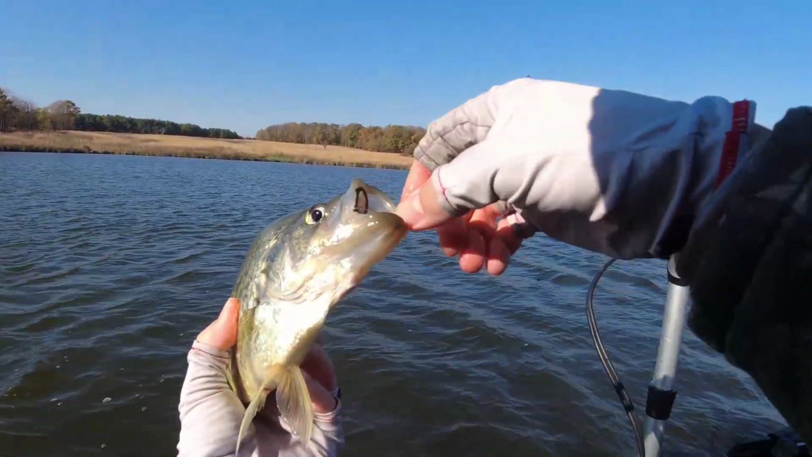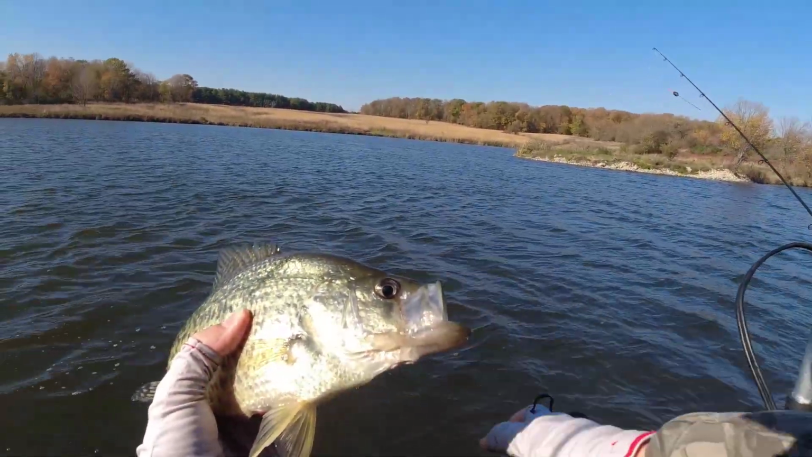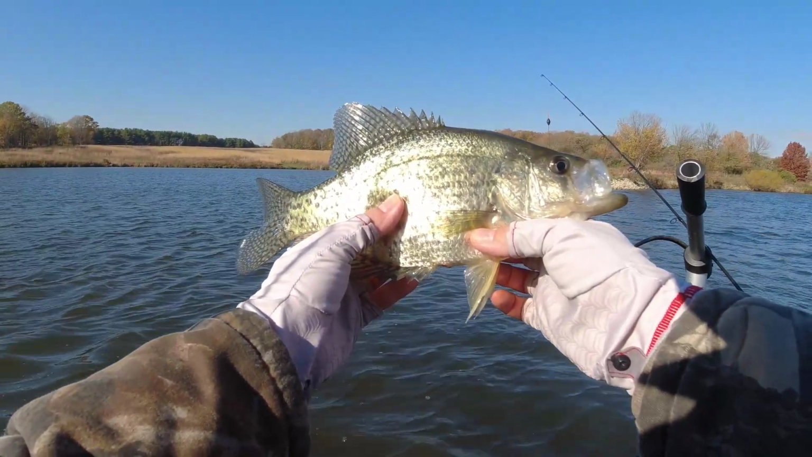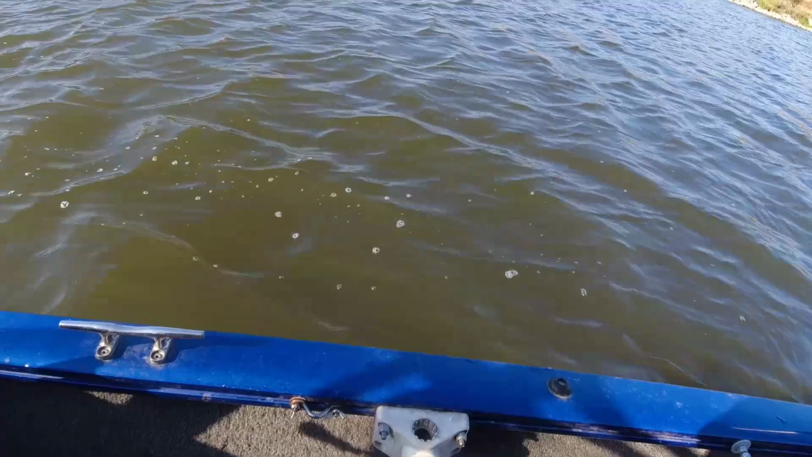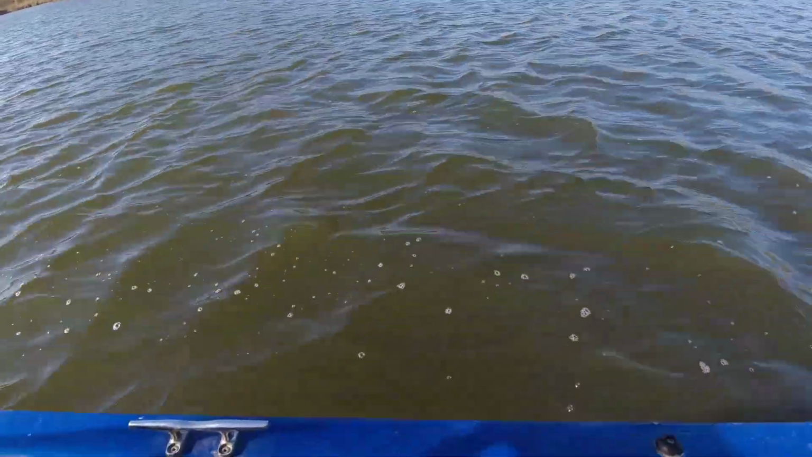Okay, so when people say they're not line shy, that's not true. They are very line shy. They see your hook, they see your jig head, they see everything. The only thing is, sometimes they see it and they bite it anyway because they're really hungry.